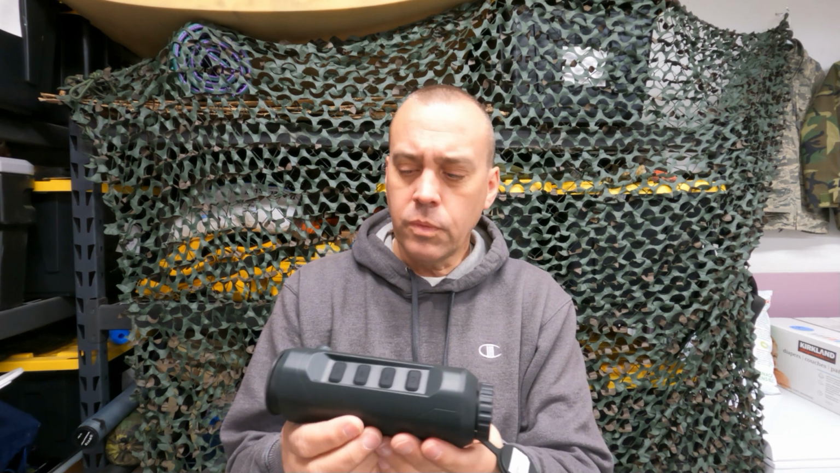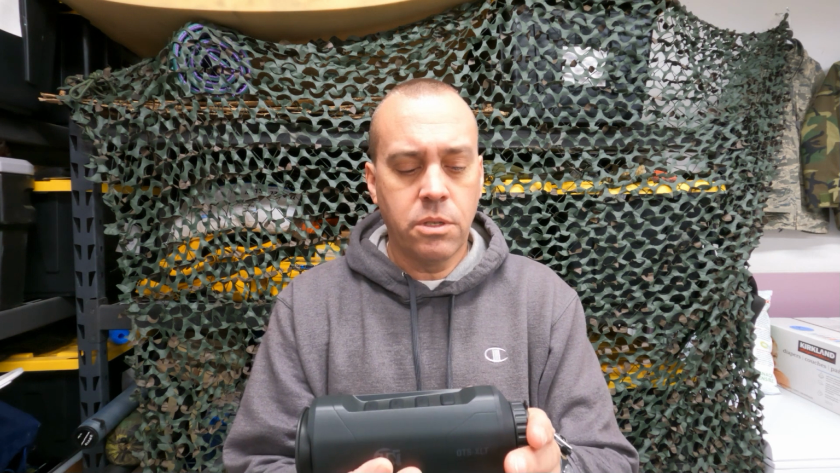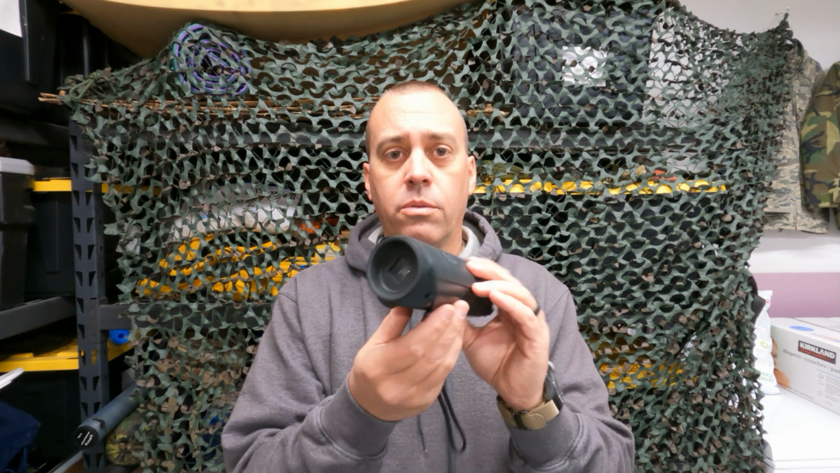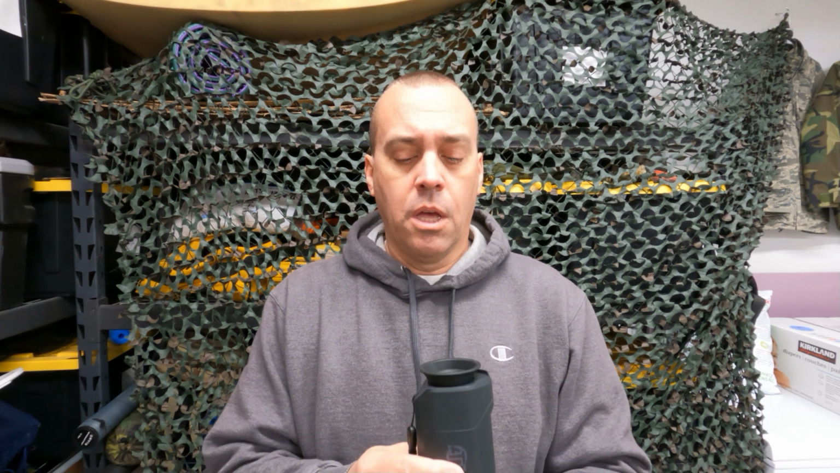A little background, I guess. You don't have to visibly see the person or the object to see the heat source. If they're transferring heat through a tarp, if they're laying under the tarp, you will see that heat source. So you might be able to see them with this, but not with binoculars. So every tool has its pros and cons. That's what you're looking at with this.